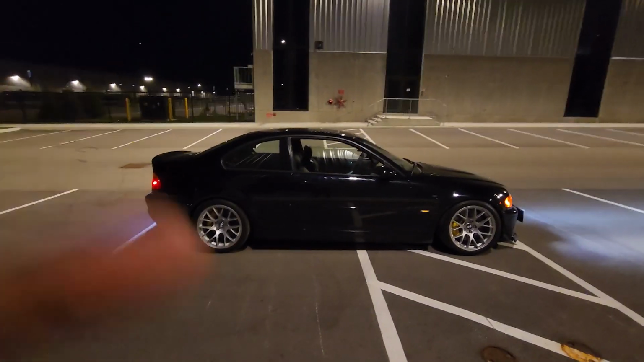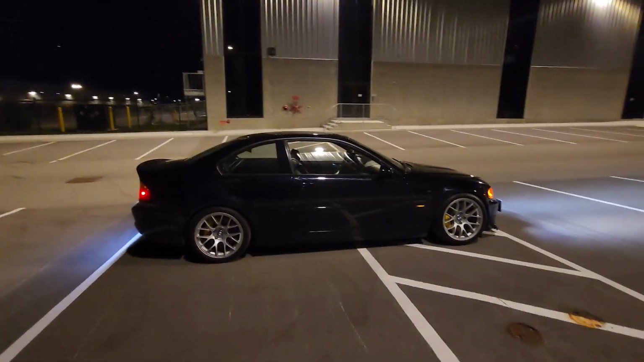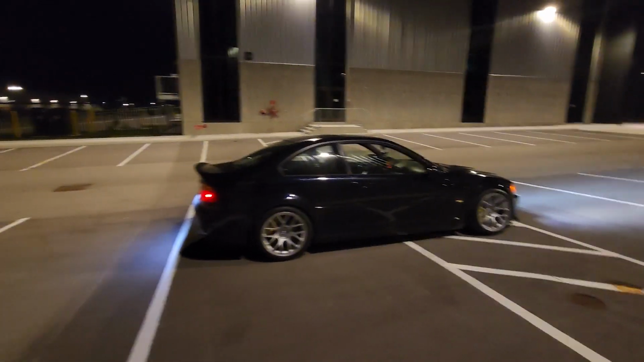And no, the car hasn't changed color. This is just how carbon black is. It's pretty much black in any other lighting except for direct sunlight.